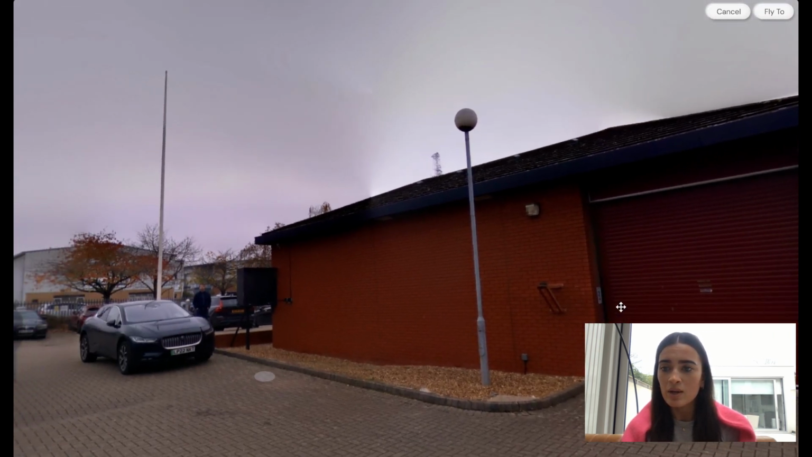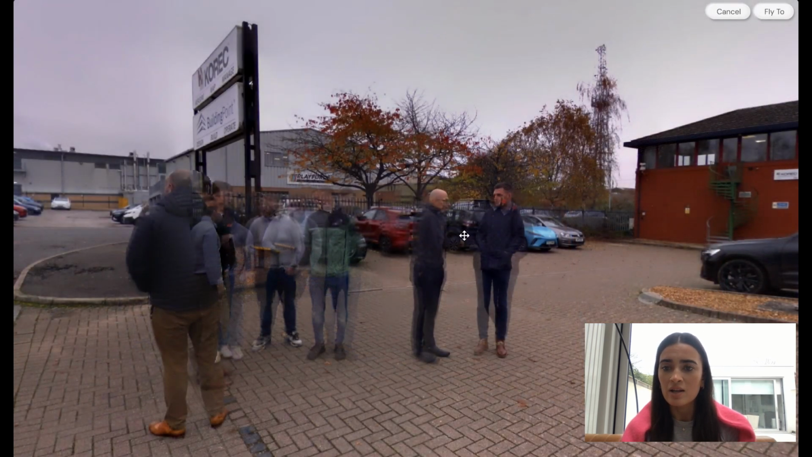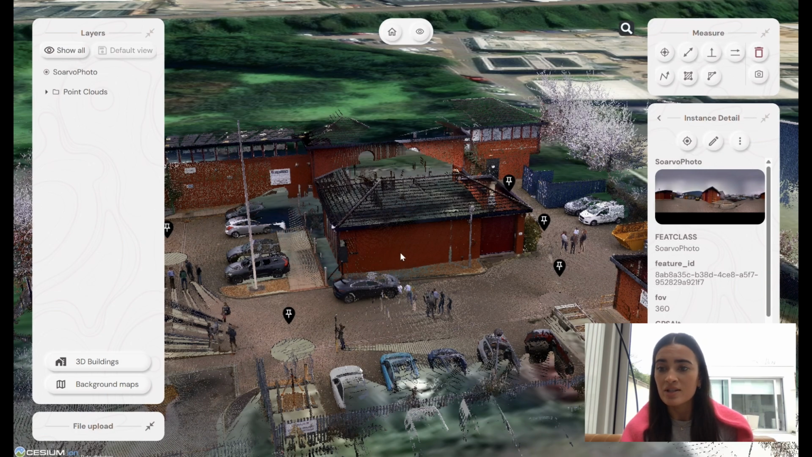And from here, we can use the Pano viewer to look around. We can zoom in on any details and also move to another station just as easily.